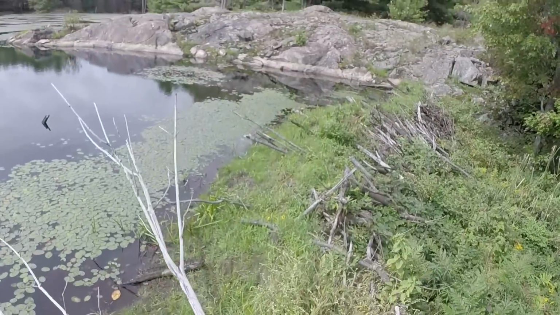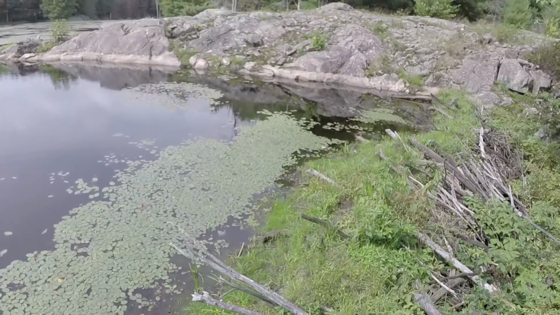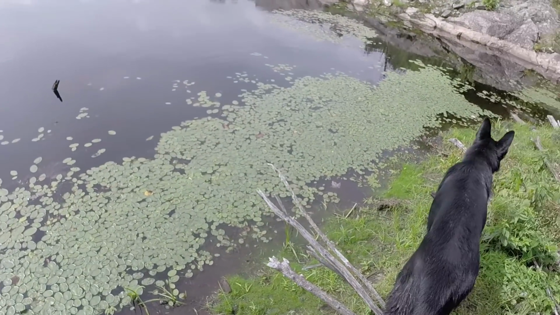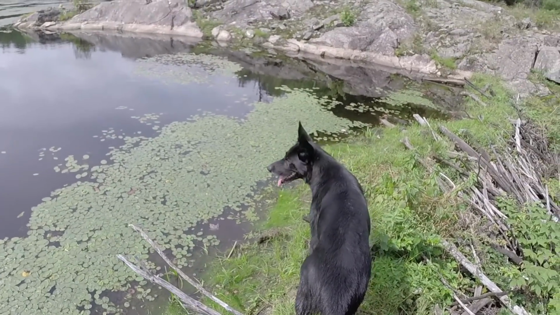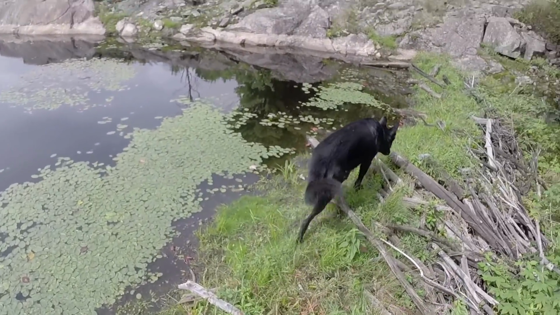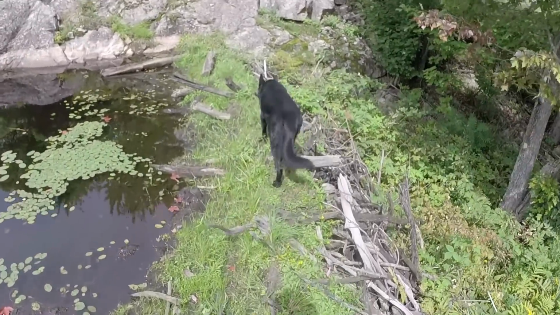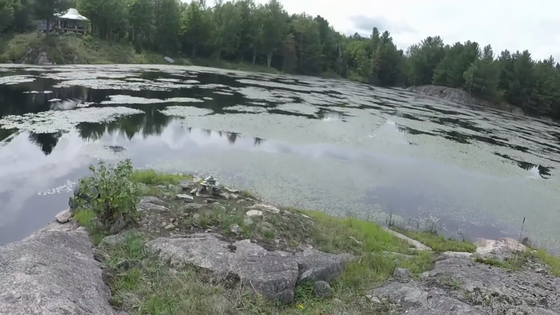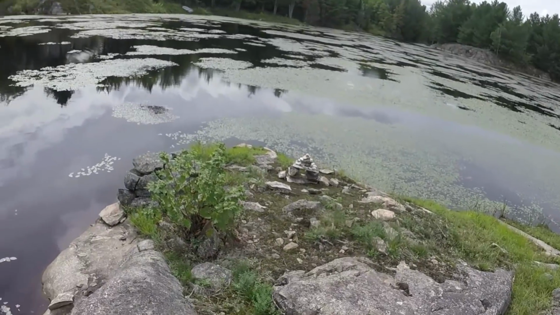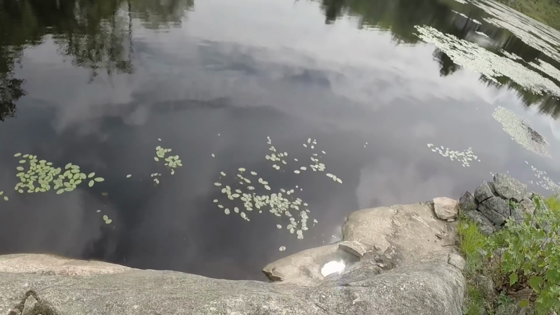See that frog go? I love how the frogs leap for the water, and when they hit a lily pad, they just keep on going. So they can actually skip across the lily pads until they hit open water. Oh, it's still standing. I bet I could go swimming right there. It looks fairly deep.